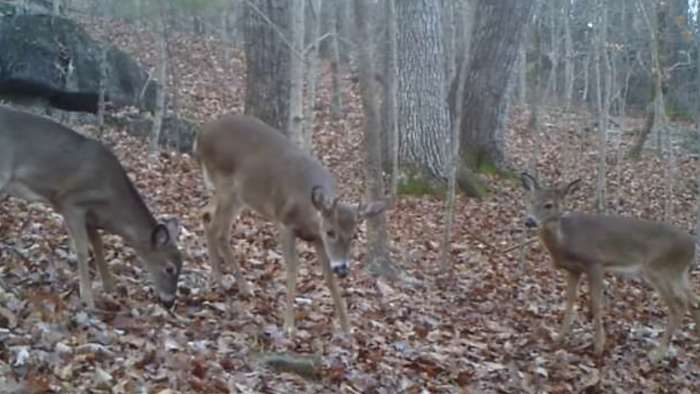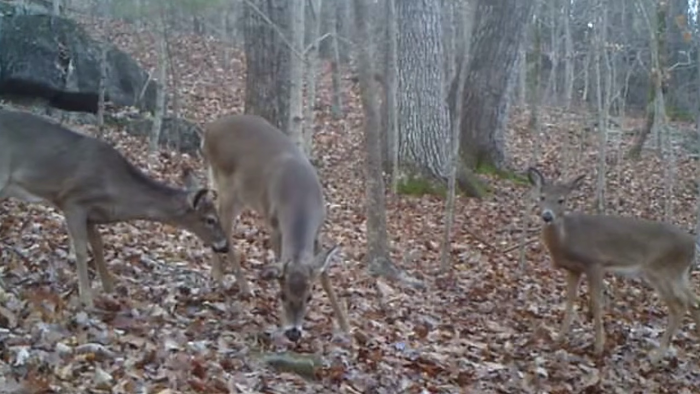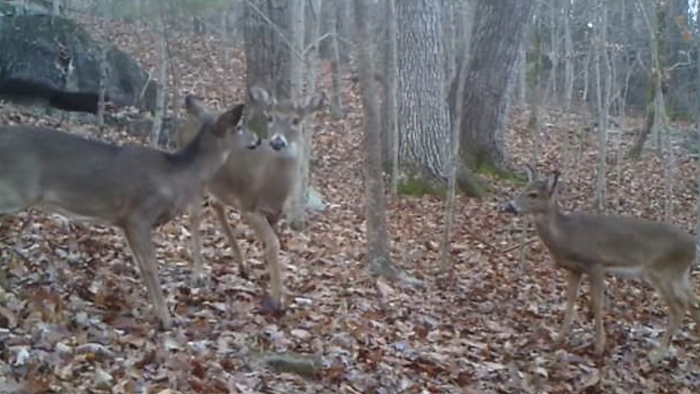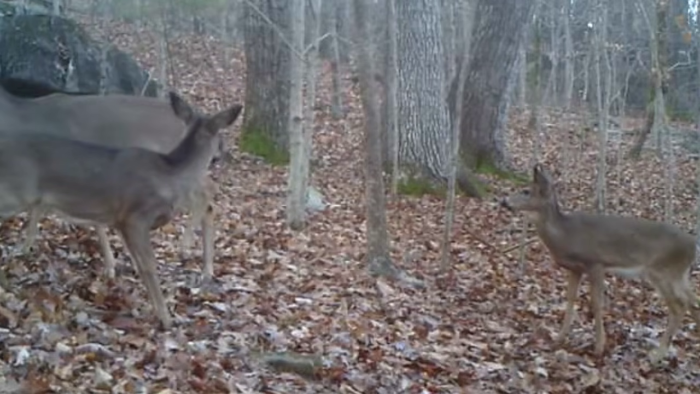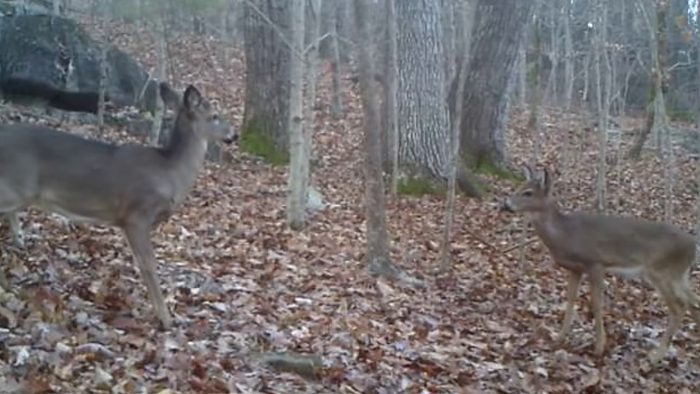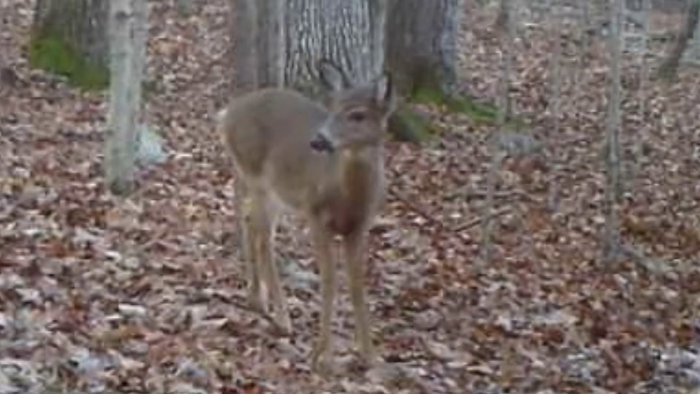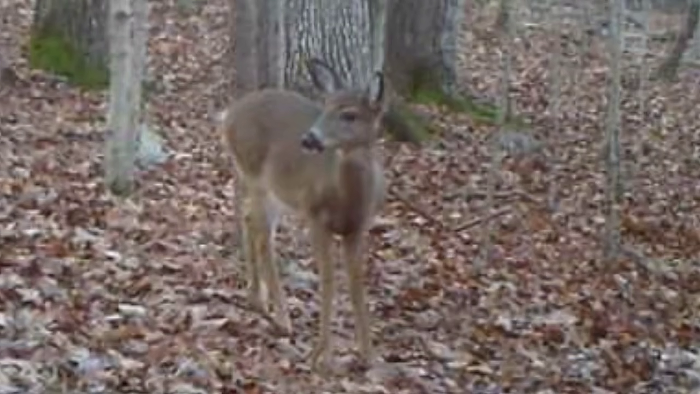Down at the salt block, there's a little old spike with a couple of does. Acts like he don't like the camera. He's camera shy, ain't he? And here's a little yearling, bless its heart, getting its first taste of winter.